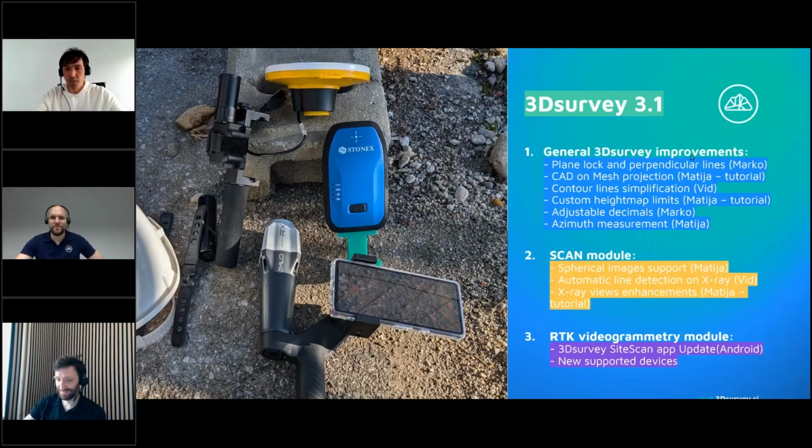First, I will just roll the video to give you a better and smoother experience of this feature presentation. Then we will go live in the software also. Okay, so let's start the plane lock and perpendicular lines and see you in 2 minutes or something like that.